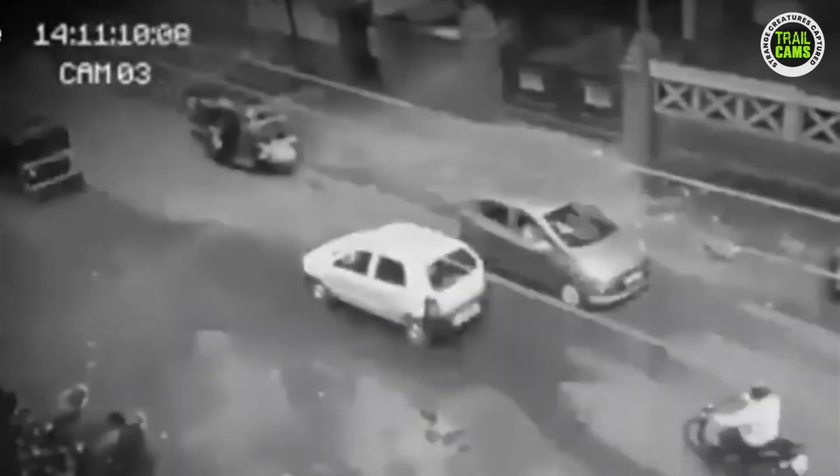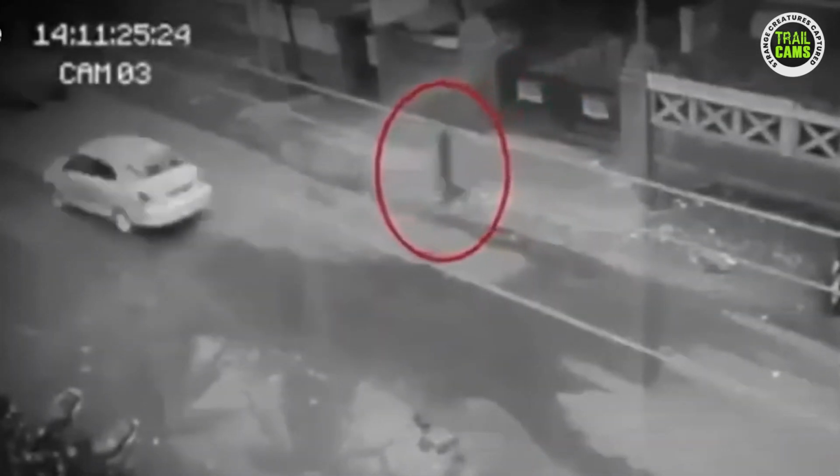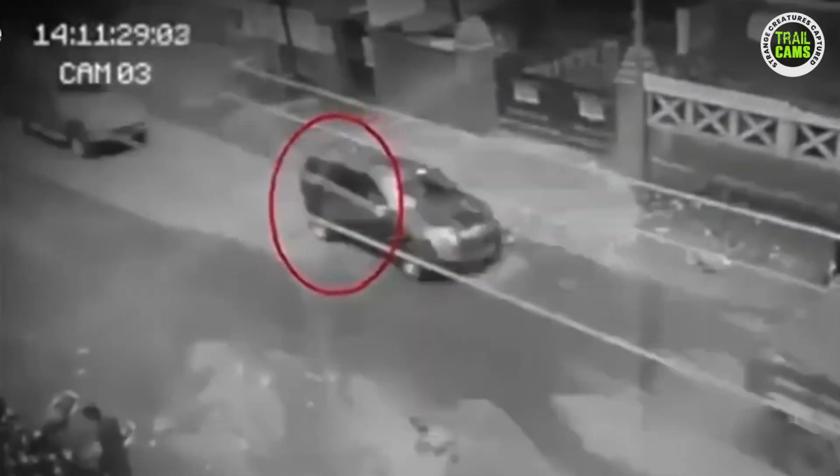This footage, captured by a security camera outside a shop in Pangasinan, Philippines, unveils a nightmarish encounter with otherworldly beings. Initially, the road appears ordinary, deceivingly calm. However, what unfolds next will leave you trembling in fear. Is that a ghost?